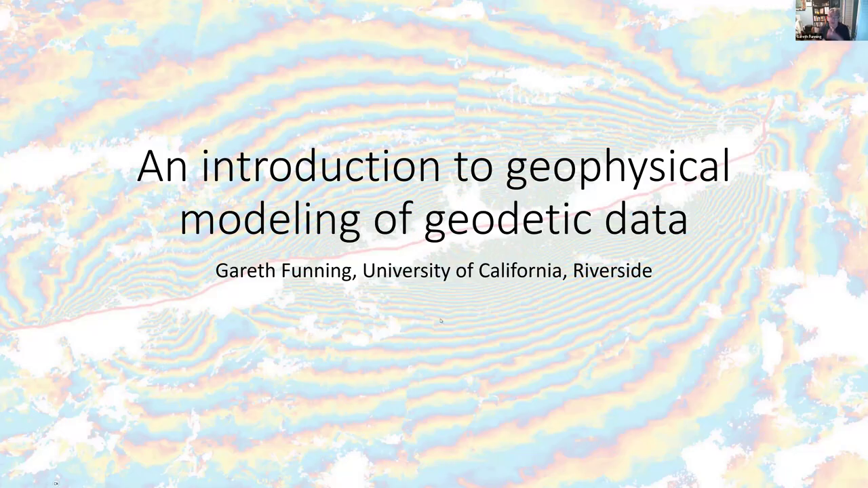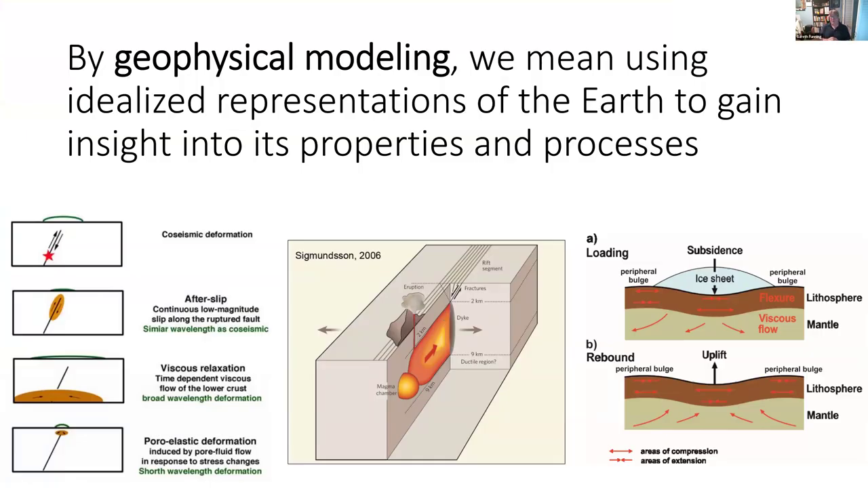Right. So when we talk about geophysical modeling, we're really talking about trying to use idealized representations of the Earth, simplified enough that we can actually compute them, to represent certain processes that occur either on the Earth's surface or in the Earth's interior. So a few examples are shown here.